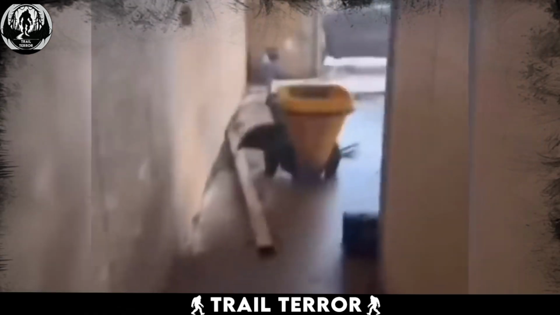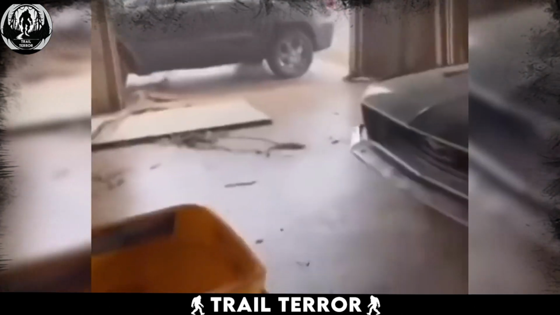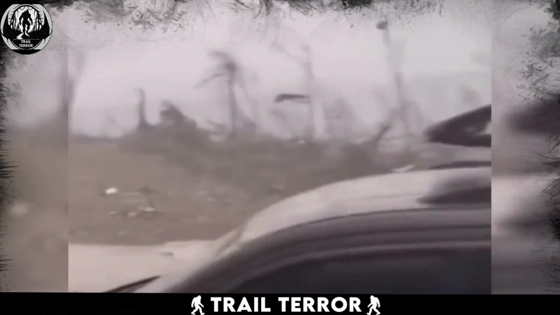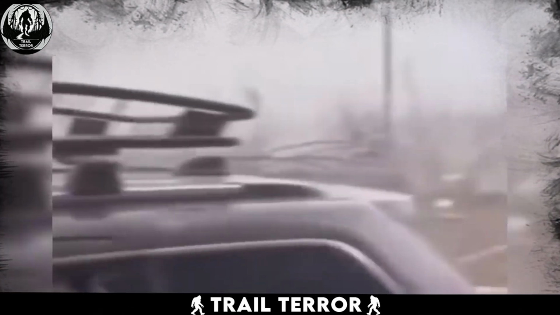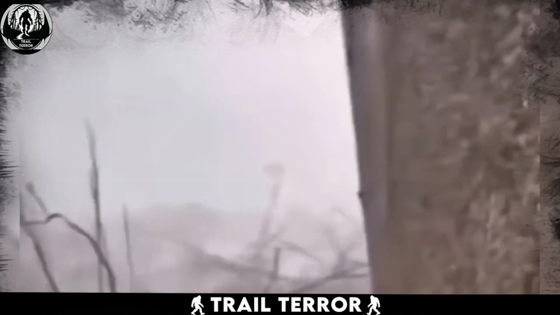The greenery and the trees are all gone, and nothing but chaos remains. Sadly, this is the usual routine for many people living in different parts of the world. These storms can be deadly, destroying houses and ending lives.